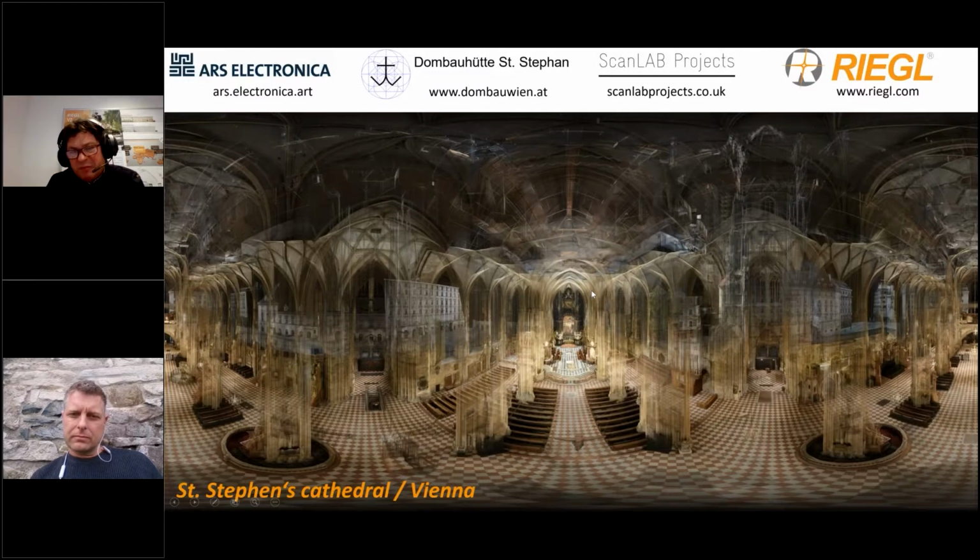One image which does not belong to this project is the St. Stephen Cathedral. You can see a project of 1,000 scan positions in one single image. It's also possible with the attached camera to take pictures indoors in low light conditions, but then it's not at the same time as we scan. We make one scan after the other, and after the motion of the laser head for scanning, we take the pictures, but with fixed settings of the camera.